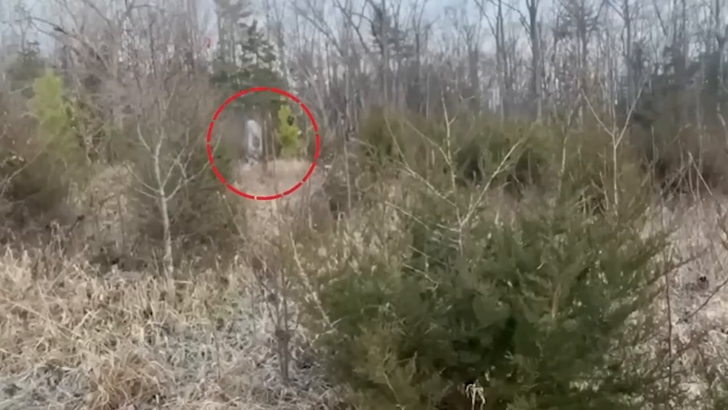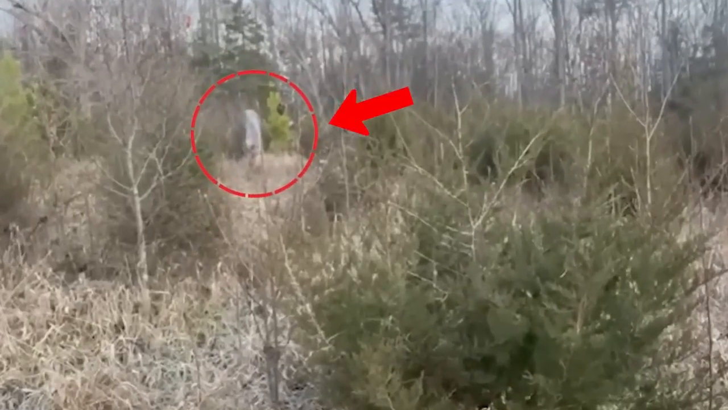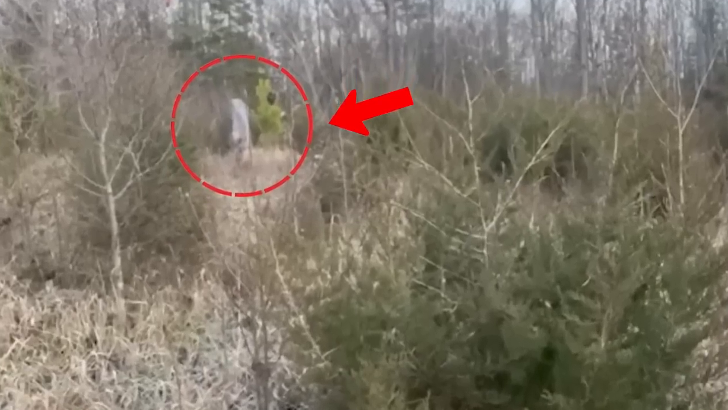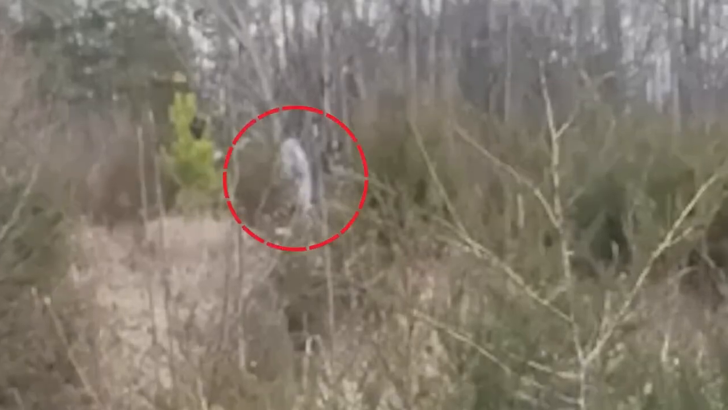But this time, he didn't get a typical animal. Instead, he caught something stranger and more unsettling. As you can see, the video shows an odd creature wandering through the bushes while wearing a robe.